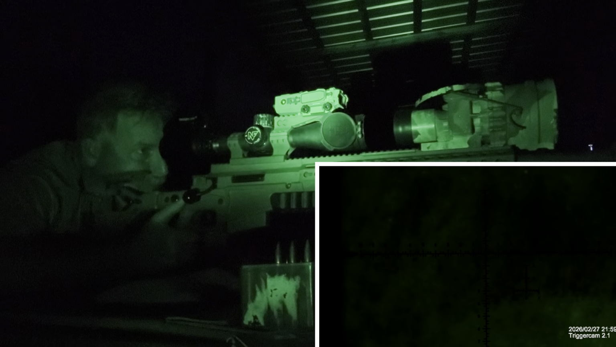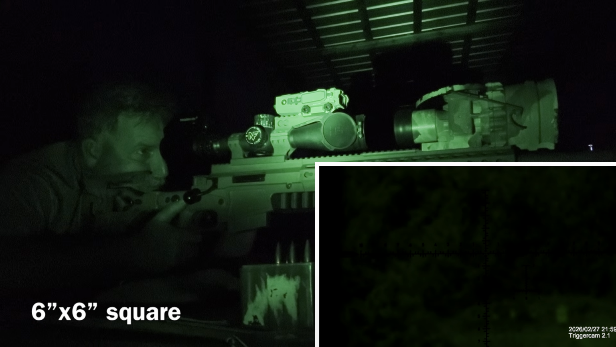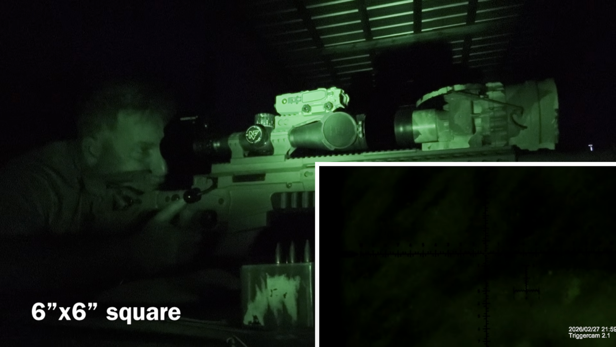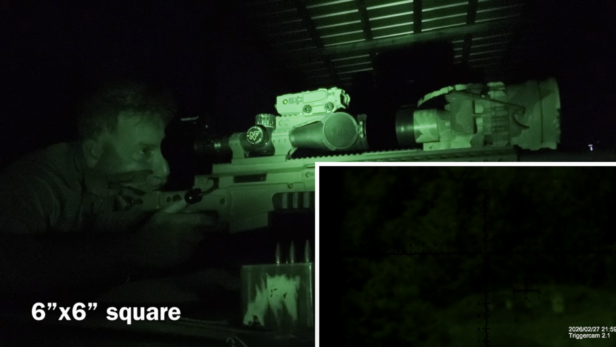Still got rounds in the gun. All right, so I'm going for the MOA target there. MOA target. 4.3.